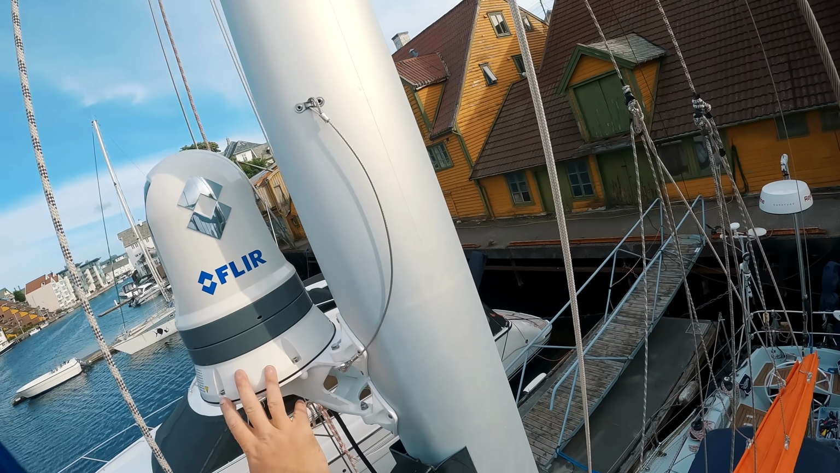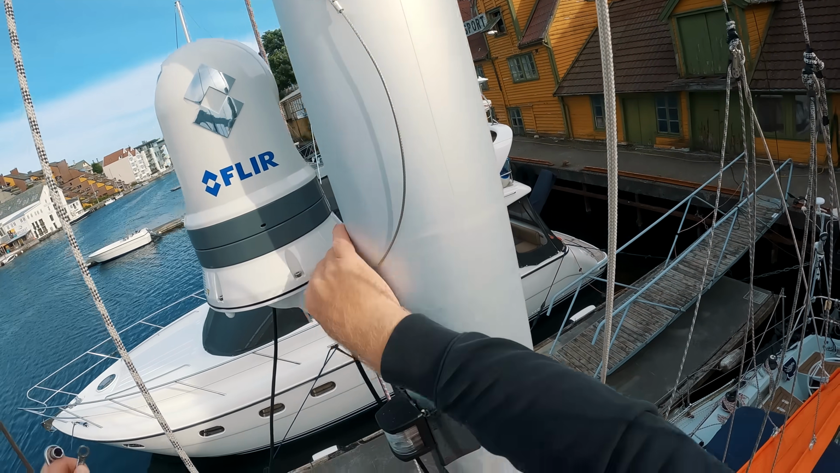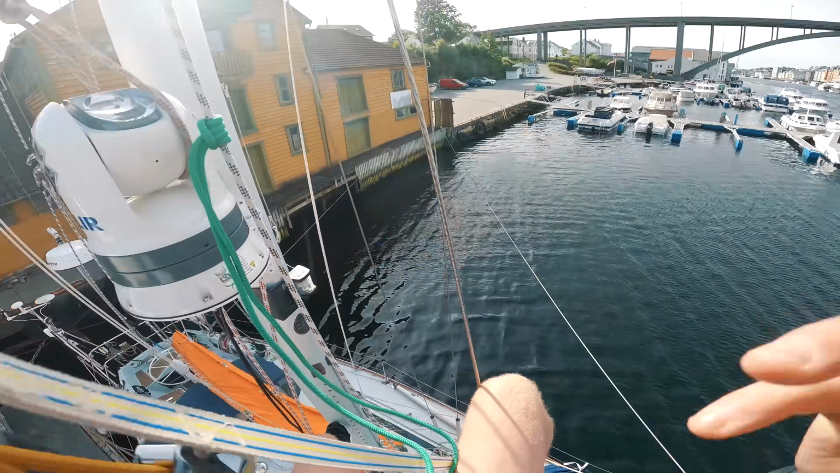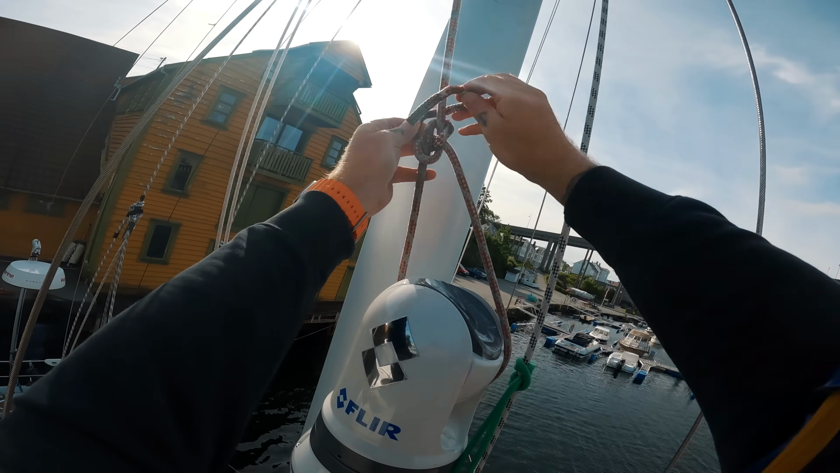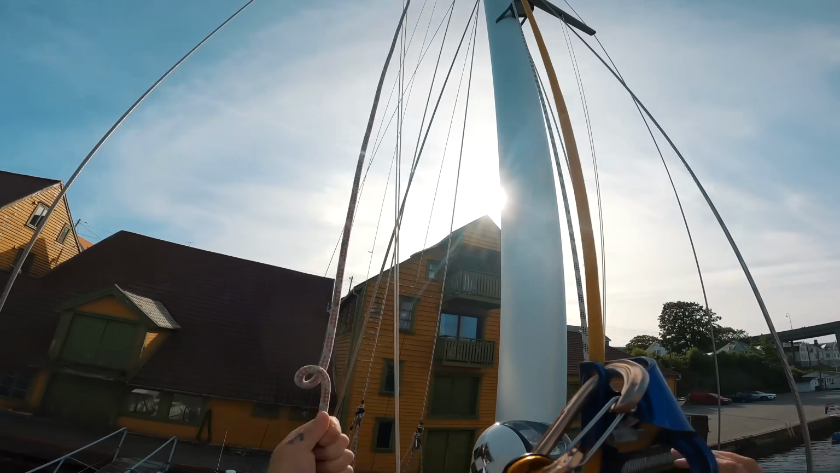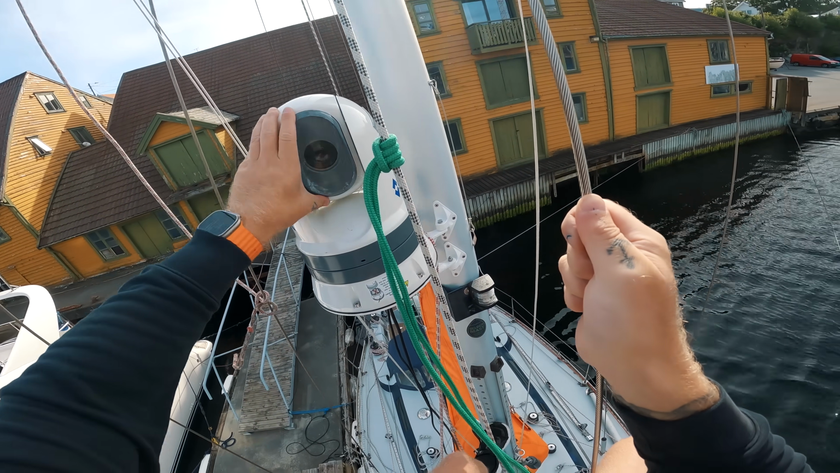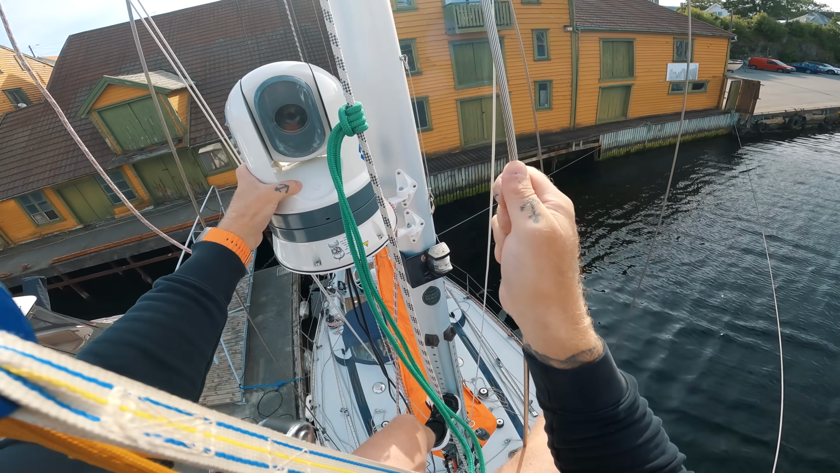So now, if the whole thing falls down, this should catch it, hopefully. Alright, let's release the halyard. And that's off. So that's it. Camera in place.